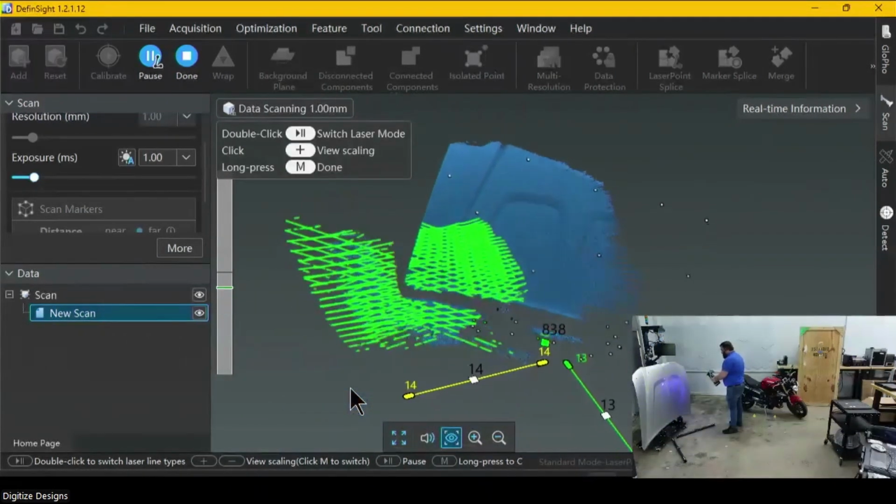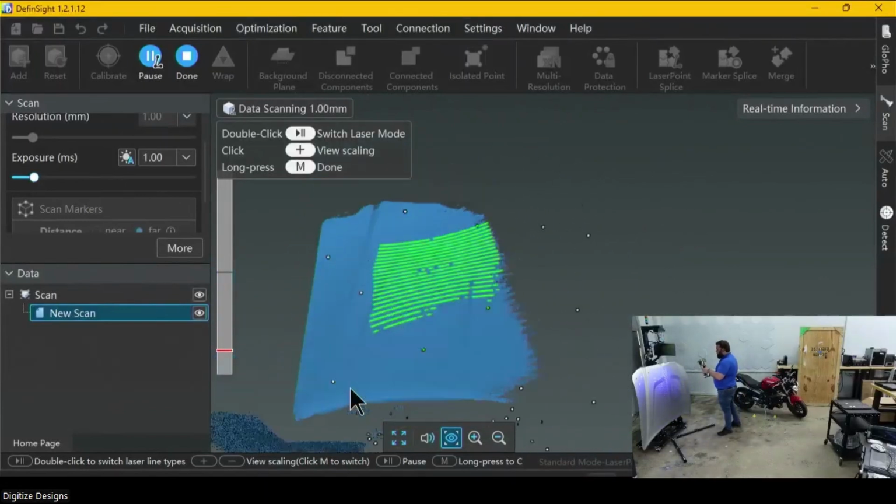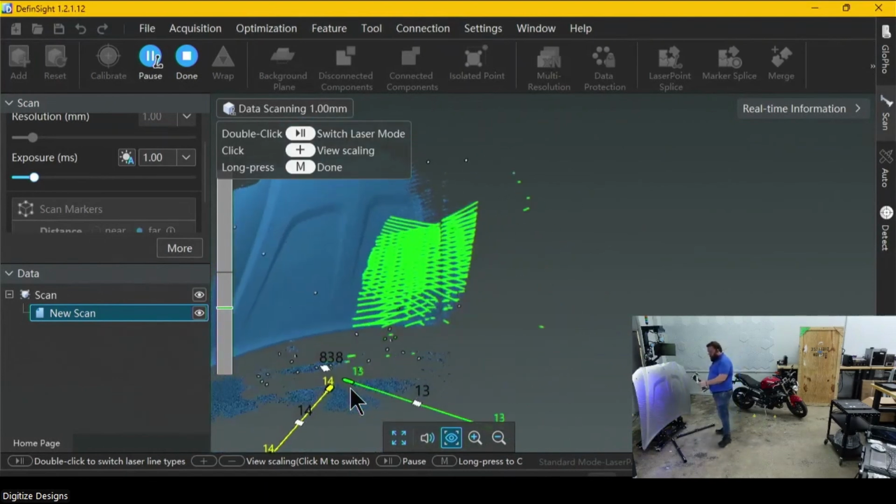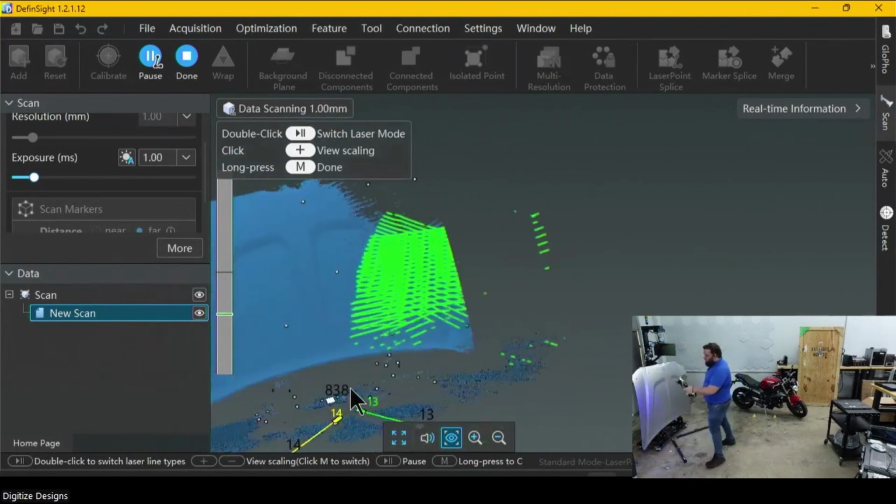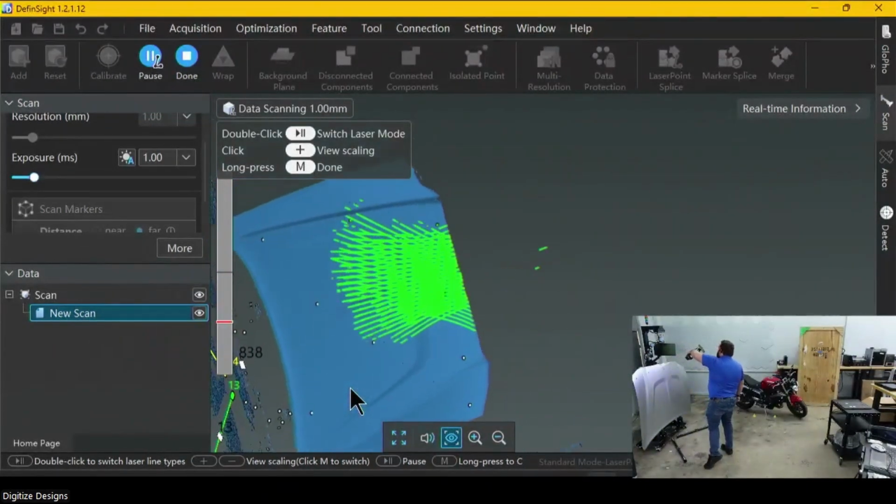So notice this one, I did not pick up the individual coded target, and therefore I do not have my background plane going. So I'm picking up the floor. That's really easy to take care of. Disconnected components will probably handle it. If it doesn't, it's a really quick lasso, easy to handle.